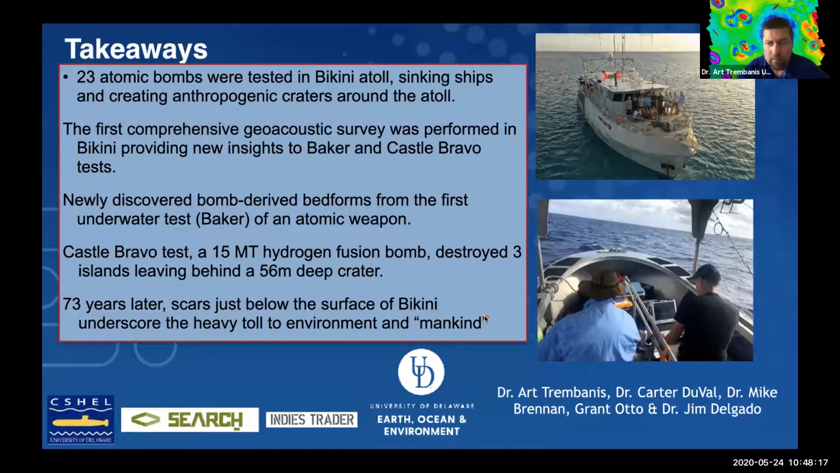And what's sobering about all this is that it shows that even now, this year, 74 years later, the scars just below the surface on the seabed in Bikini are still there, and still very visible reminders to us of the heavy toll that was extracted on the environment and on humankind: to the Bikinians who remain displaced and affected by this testing, and also to the service men and women who were there and exposed to some of the radiation from that fallout.